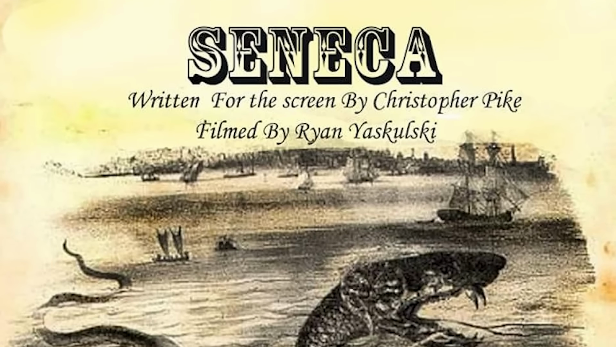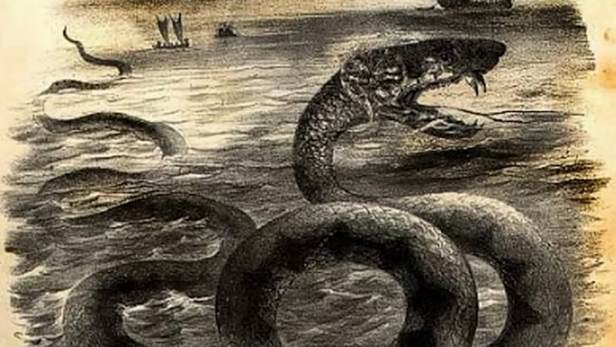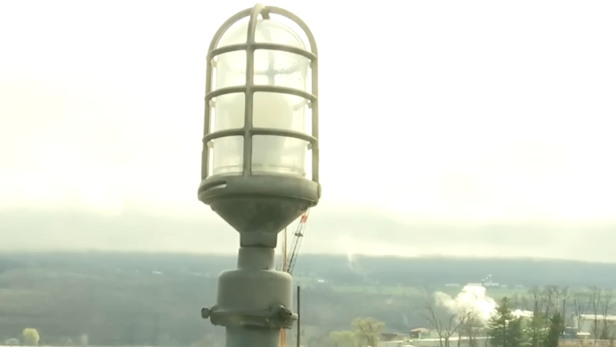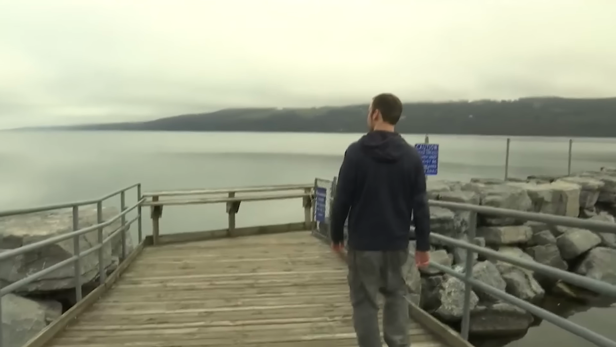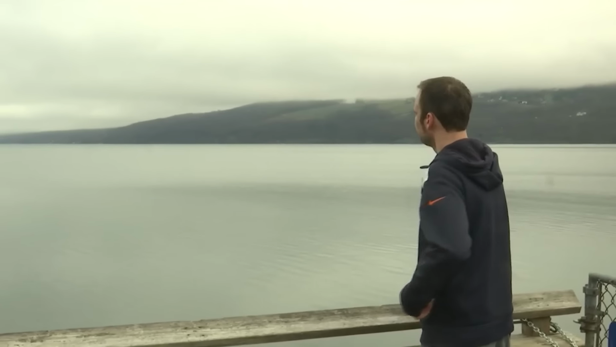Christopher Pike dedicated a year and a half to searching for the creature, resulting in a gripping film. He continues to investigate, inspired by sightings like a strange photo taken at Belhurst Castle. Some think it might be a large fish, but Pike remains hopeful. A new documentary aims to get to the bottom of the mystery. With so many unanswered questions, the lake remains a source of wonder, leaving us to ponder what secrets it holds.